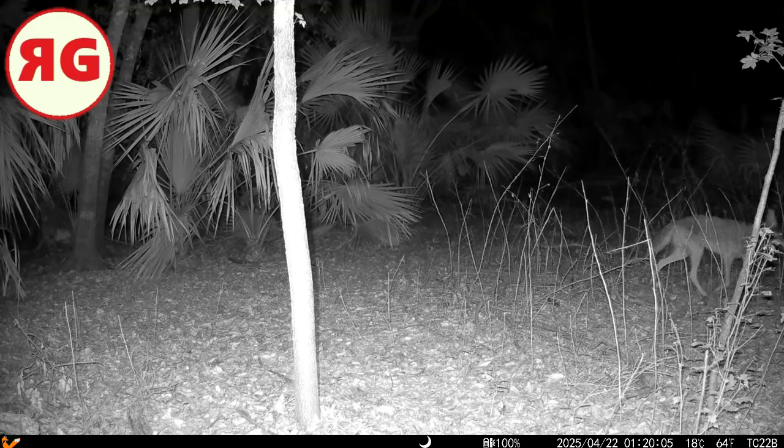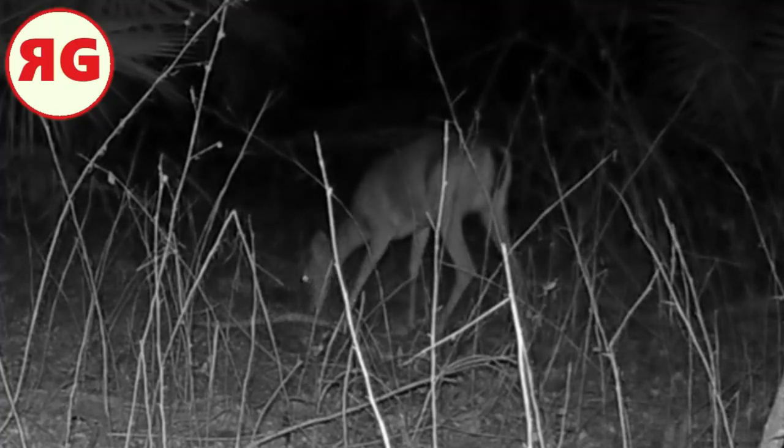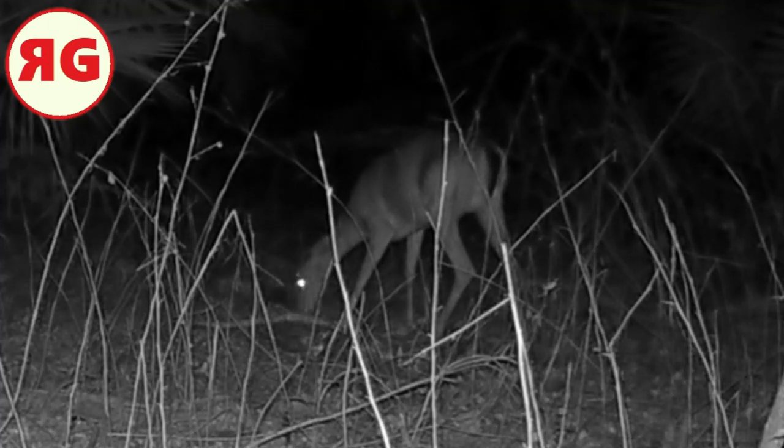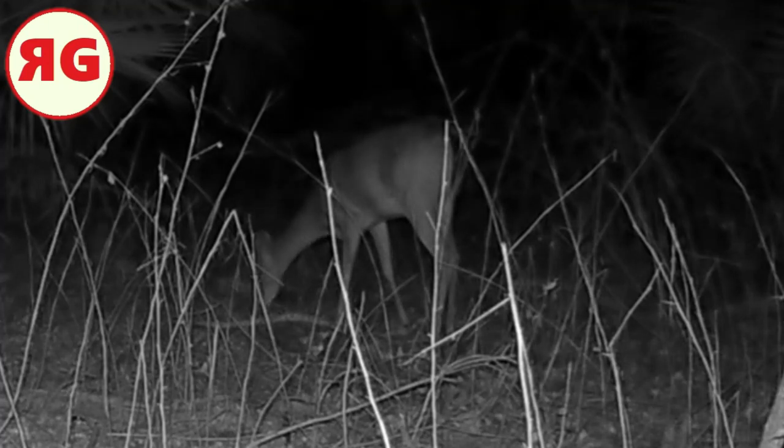We saw this guy last week, I think it was, or 2 weeks ago. And yep, here's a deer walking away from the camera. Could be the same deer. Not sure, but apparently there's something tasty on the ground there. Don't know what it would be. So I was over there. I didn't see anything. But I think their sense of smell is a little better than mine.